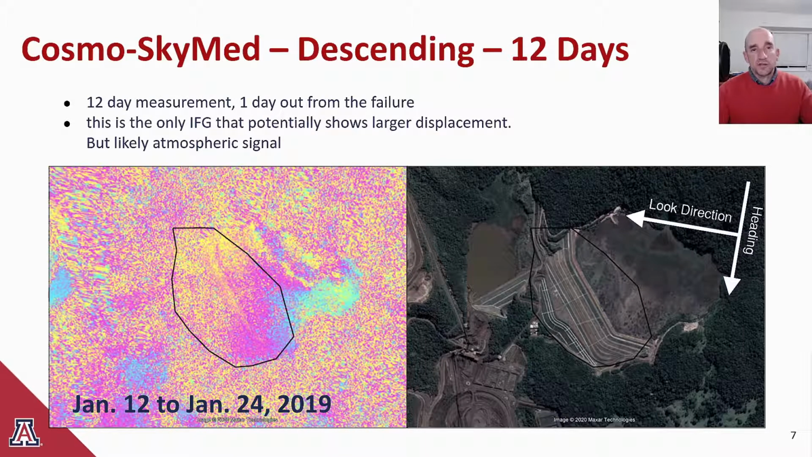And this is the Cosmo SkyMed data. This is also X-band data, just like TerraSAR-X. The resolution is also 3 meters, just like TerraSAR-X, and it's acquired from a descending pass, which is what we need. Unfortunately, though, the data is just not as good as TerraSAR-X. This is often true of Cosmo data, but this is a particularly striking example.